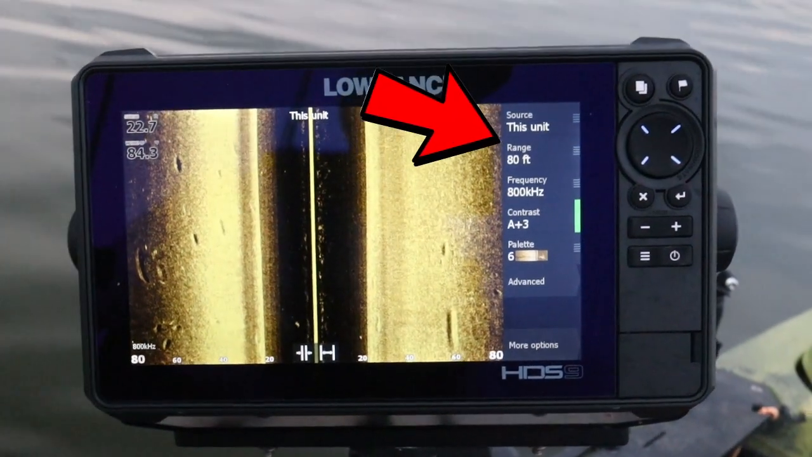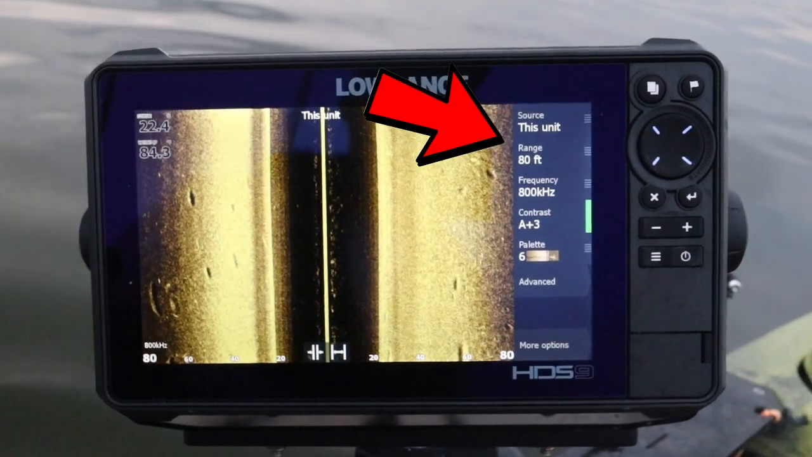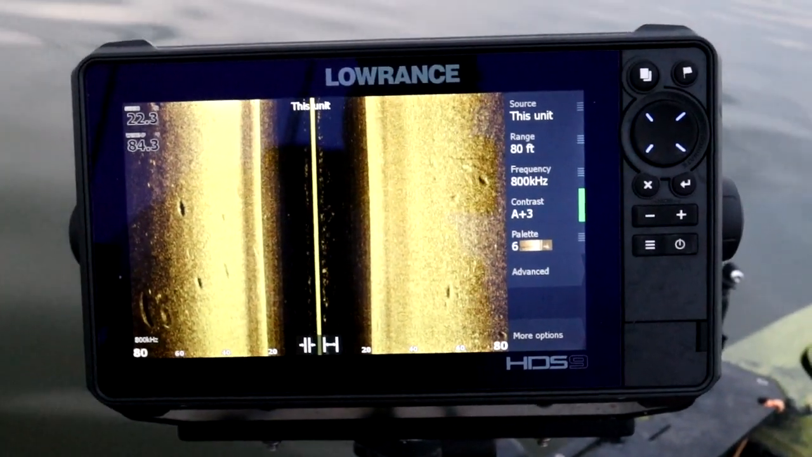The other adjustment that you may want to make is adjusting your range. By adjusting your range, you're going to get a little bit better return if your unit knows how far that transducer needs to read. It's not going to be trying to collect information way past where it's actually shooting. So if you're just starting out, using those auto ranges is perfectly fine. But as you start to get more comfortable with the unit, maybe more comfortable with fishing a certain body of water, you can set those ranges to the max depth of the lake, and you're going to get a better return in doing so.